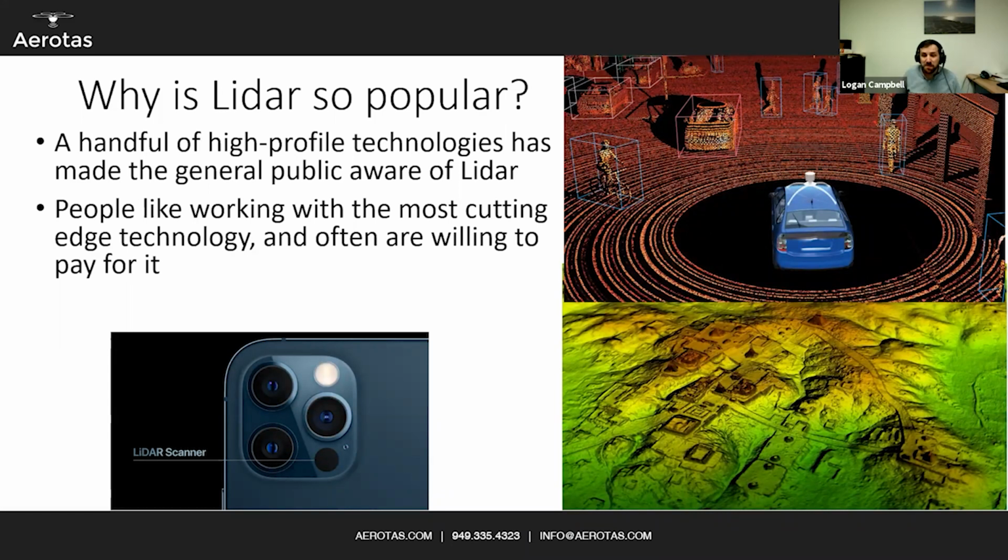And oftentimes people are willing to pay for it. And for you guys, if your clients are willing to pay for LiDAR, that very often is enough of a business case for you to invest in the technology as well and start becoming more proficient at it. But really, LiDAR does have its unique advantages too. It absolutely does have a place in a proper surveyor's toolkit.